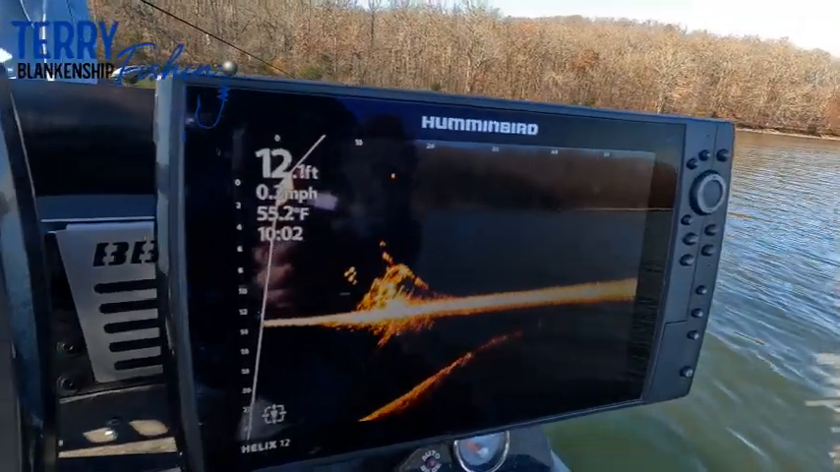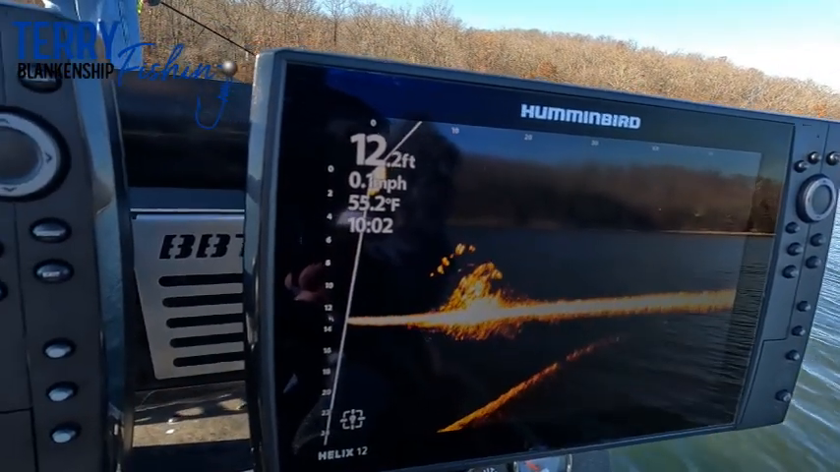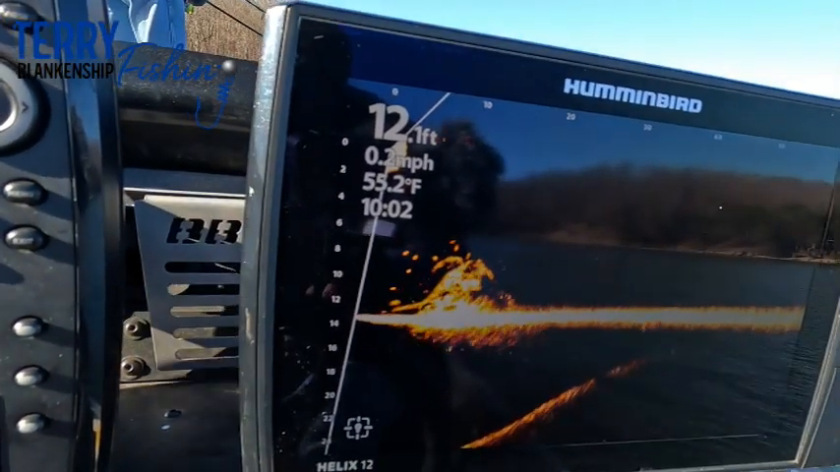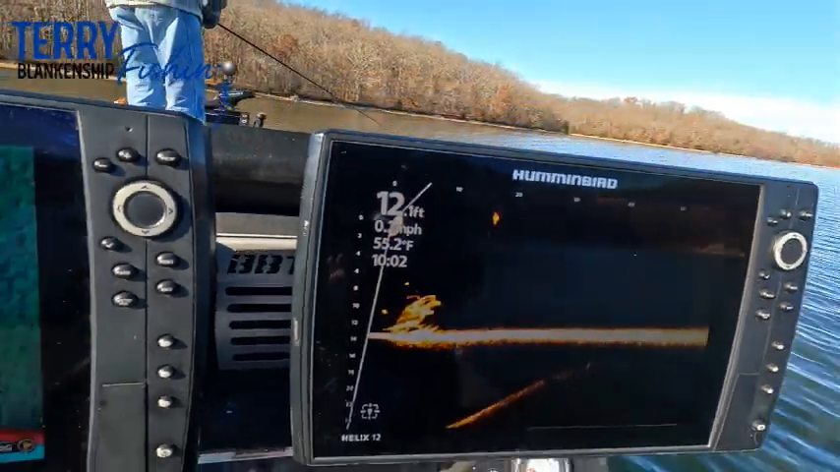Seems like the smaller fish were out in the deeper water, so I moved into some little bit shallower water. It's 12 foot instead of 20 foot. See them hanging around the brush pile down there. They caught a few.